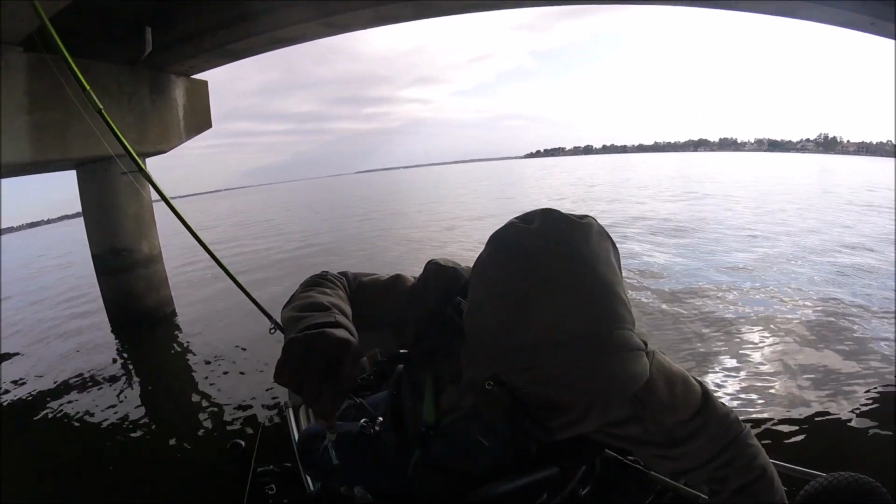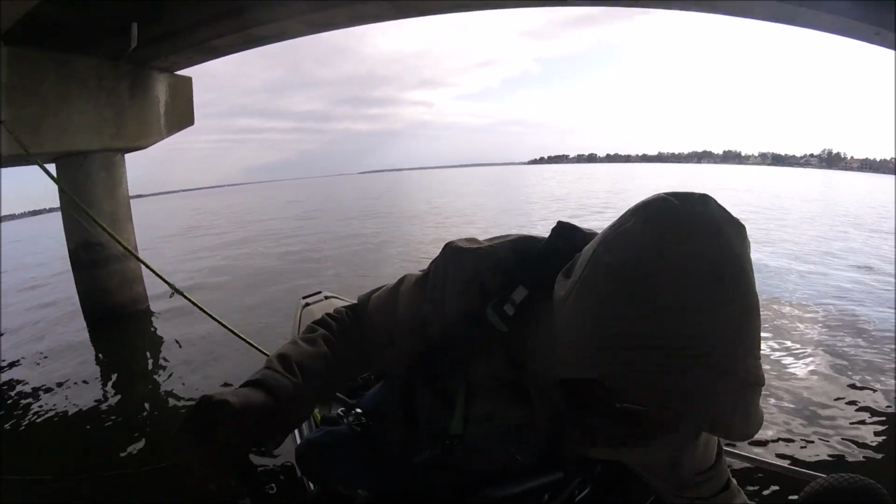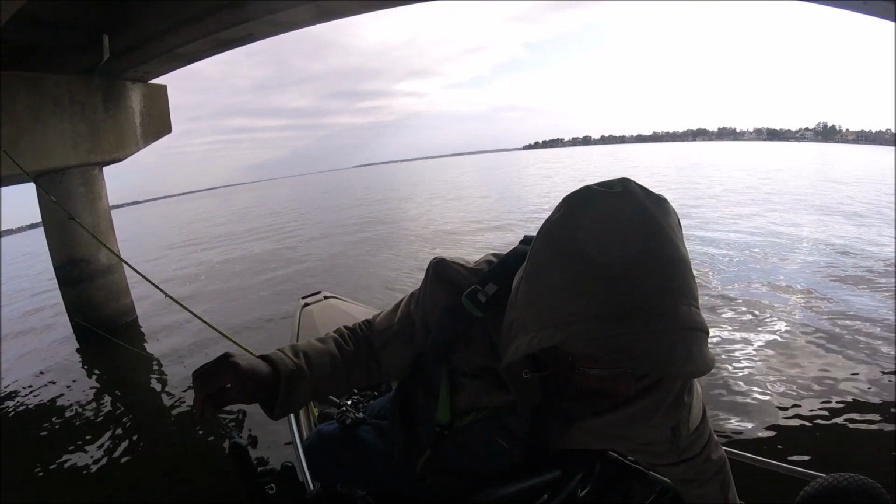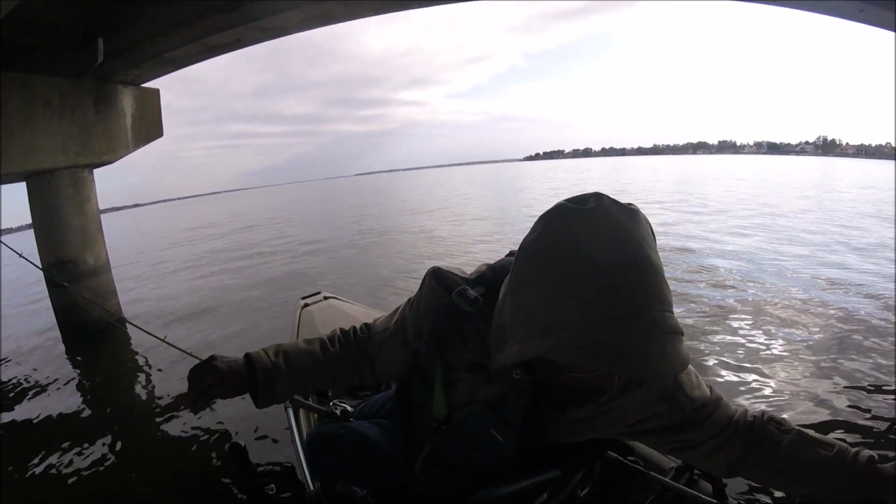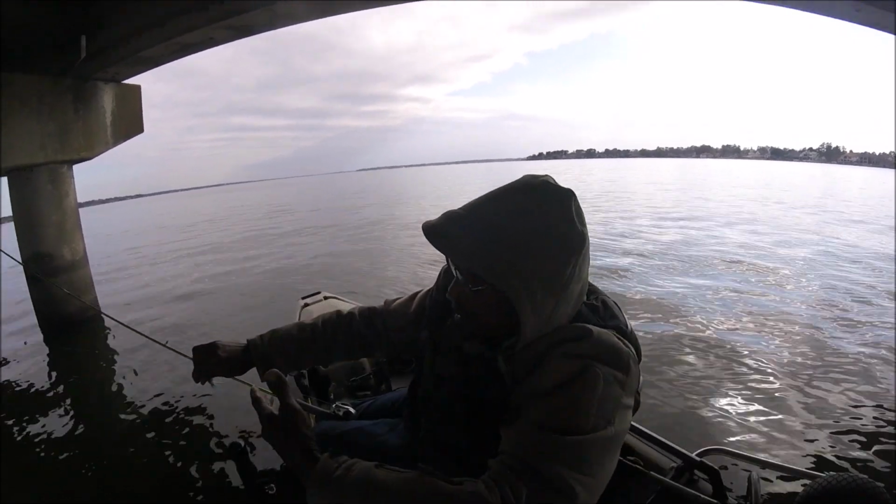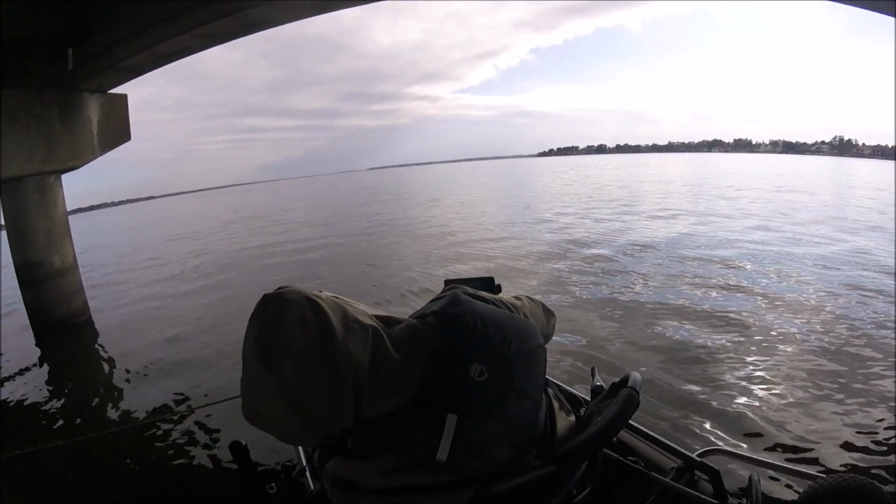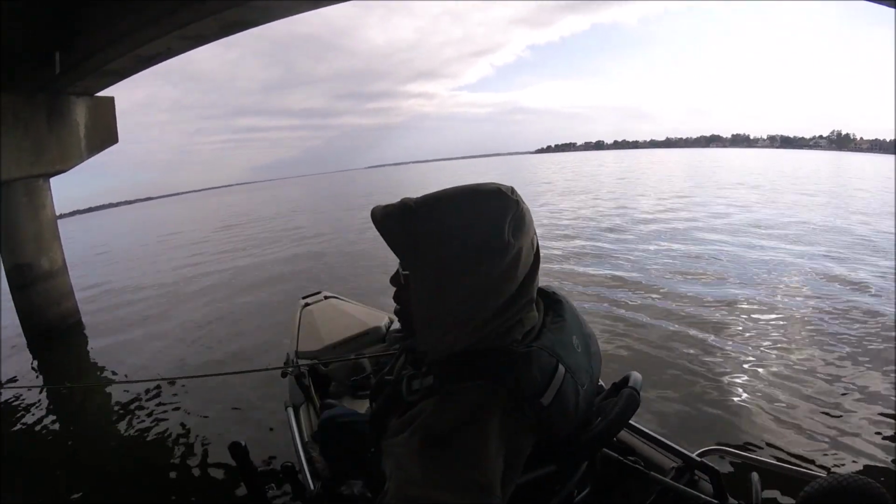And they're eating up that new bait. Brought it right up there to him and he smashed it. I was hoping he was a crappie.